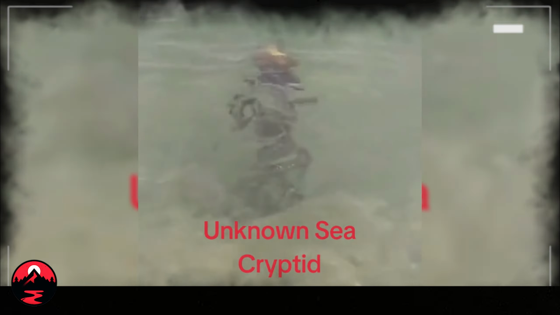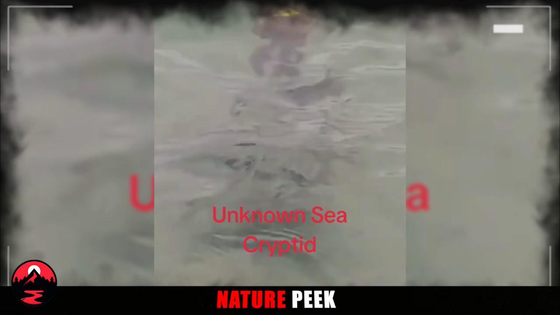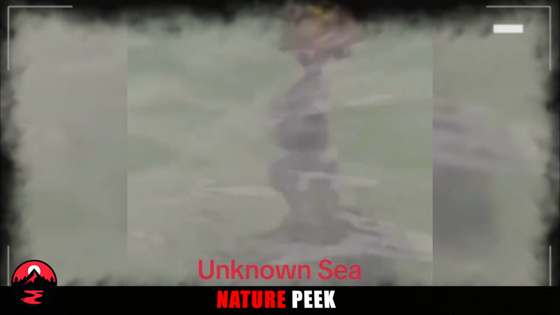Marine biologists haven't even said what this thing might be. Some folks think it could be a sick or injured jellyfish, all confused and off course. That might explain why it looked a little rough around the edges and wasn't trying to sting anyone. But it definitely doesn't match any known jellyfish species.